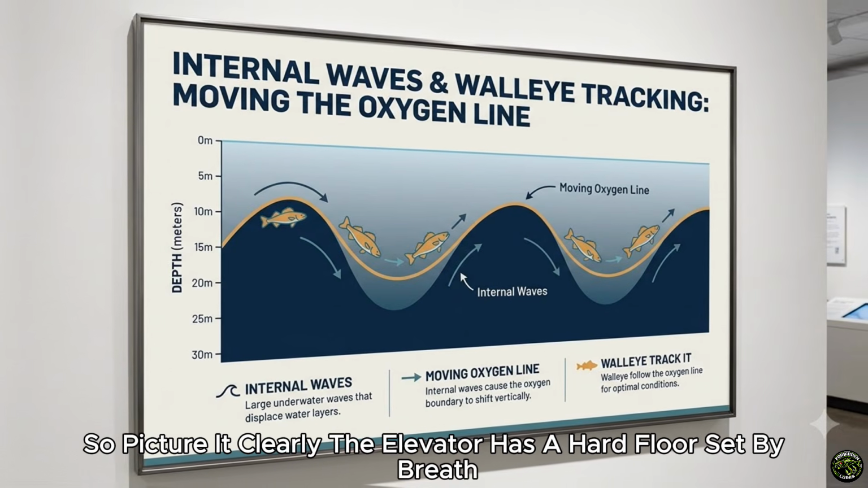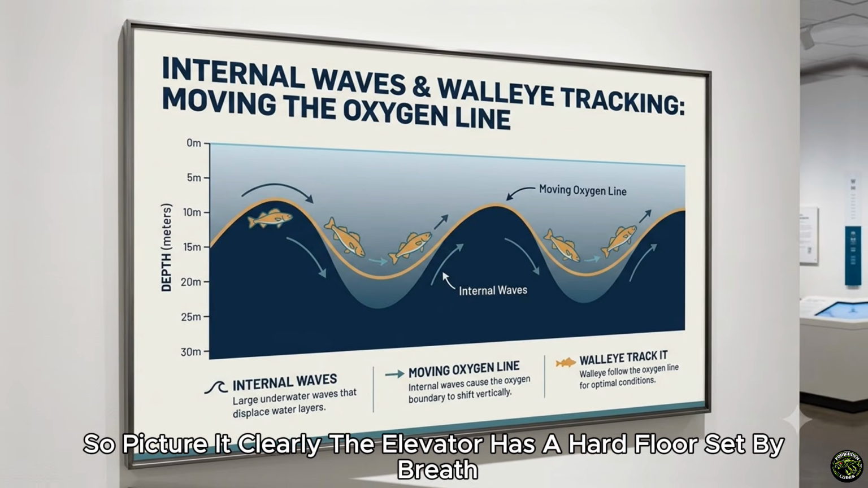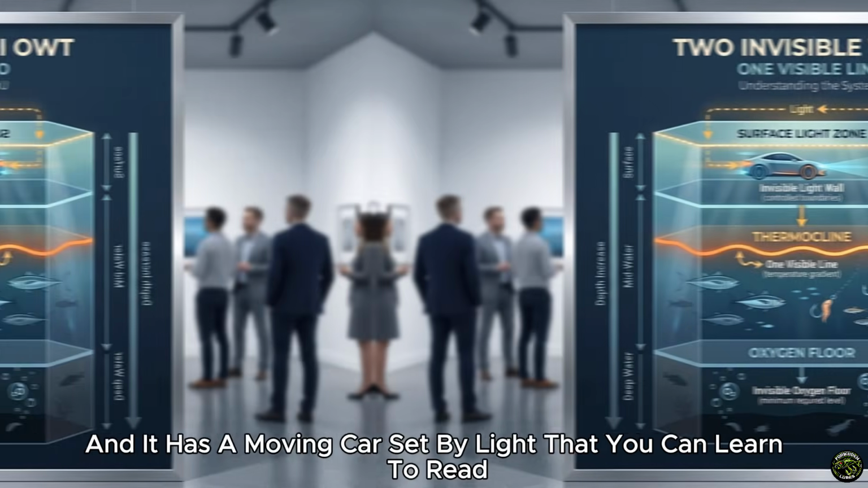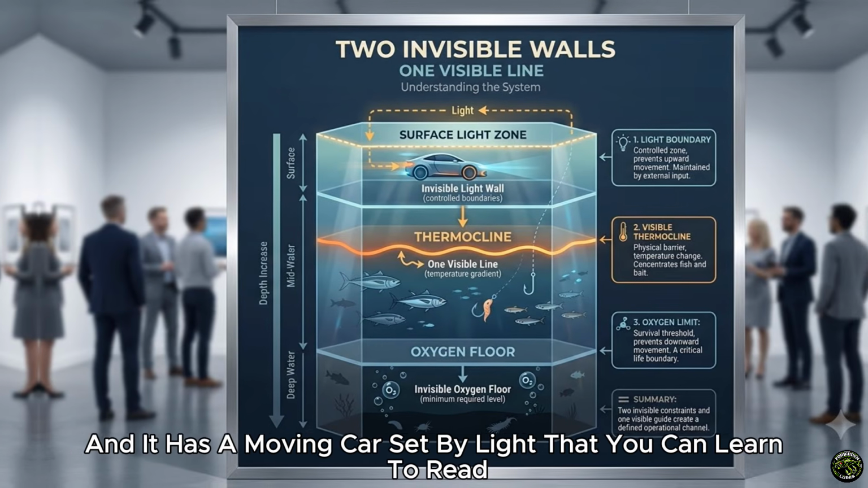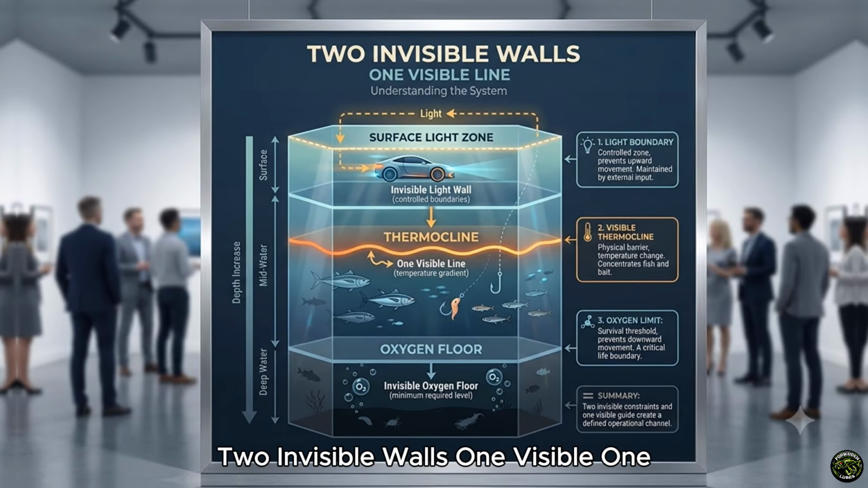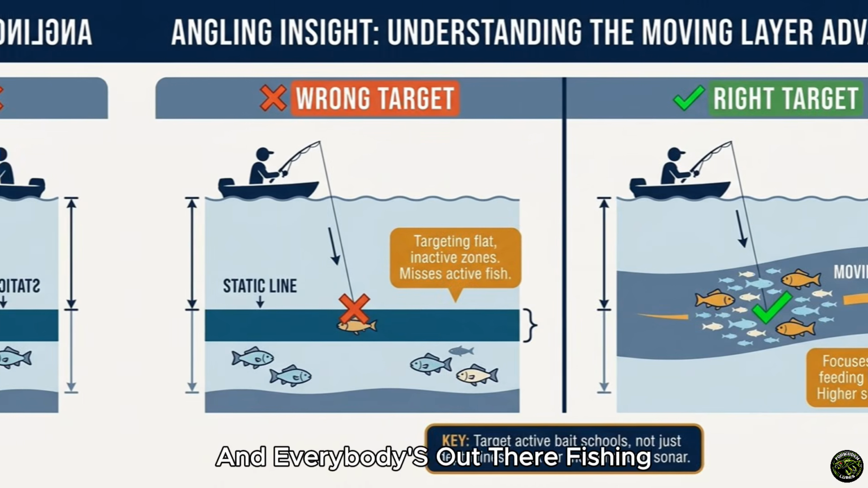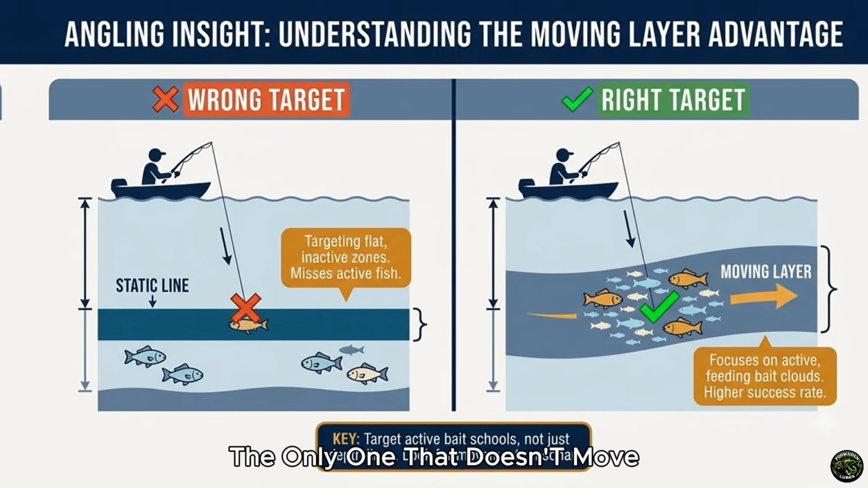So picture it clearly. The elevator has a hard floor set by breath, oxygen, that you cannot see, and it has a moving car set by light that you can learn to read. Two invisible walls, one visible one, and everybody's out there fishing the only one that doesn't move.